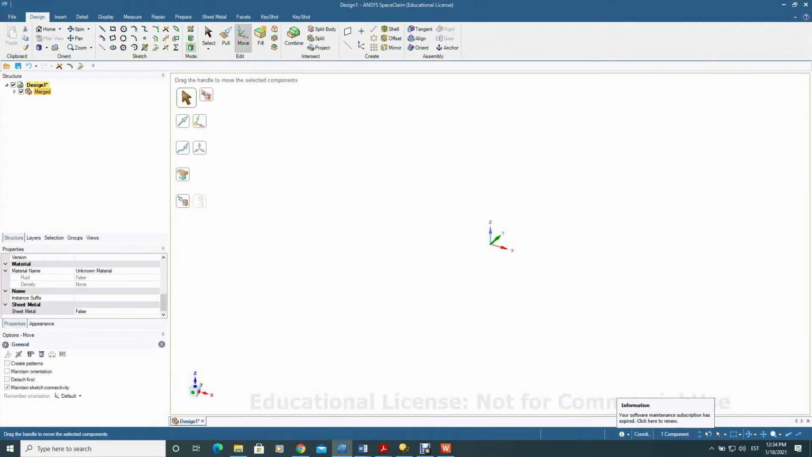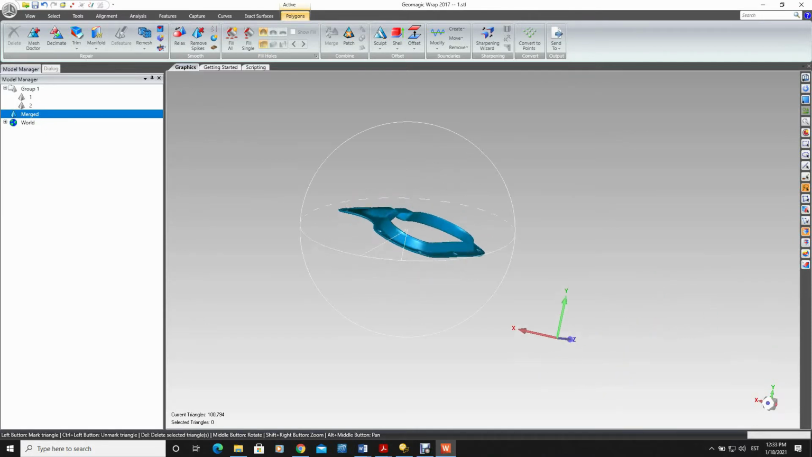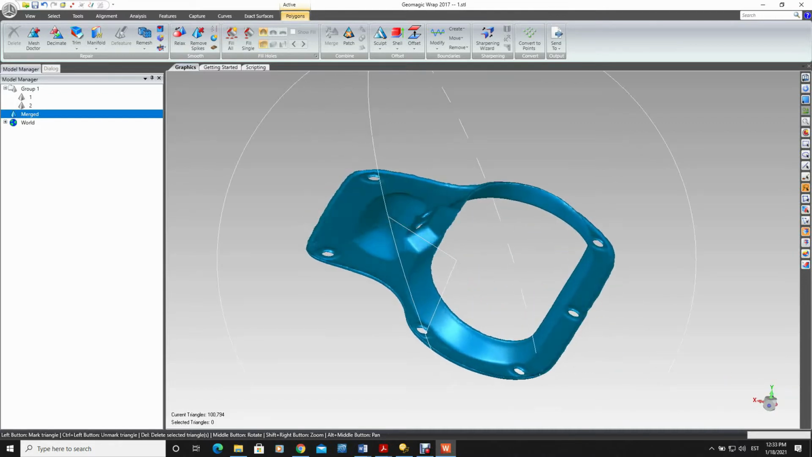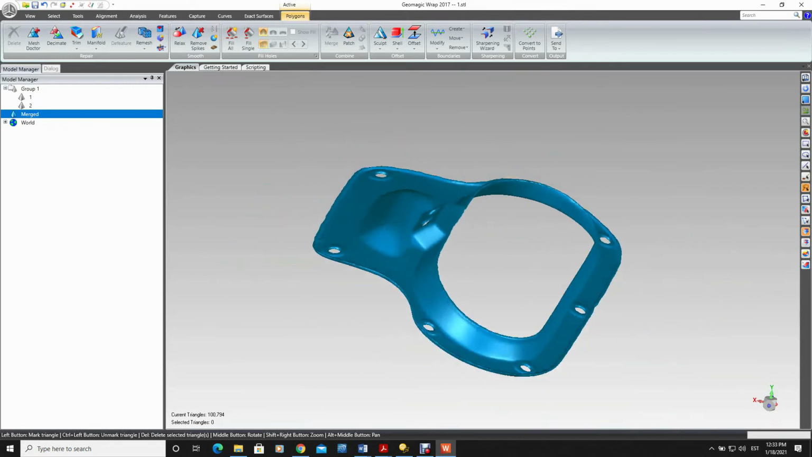It is not that crucial in this case. The world origin is somewhere over there, and our part is in an arbitrary position and location. Usually this is something to avoid, but right now, considering that our plan is to 3D print it, we can leave it as it is.